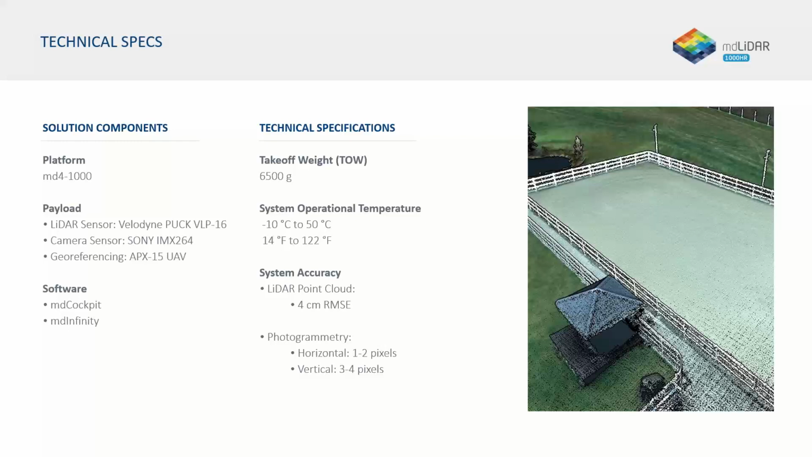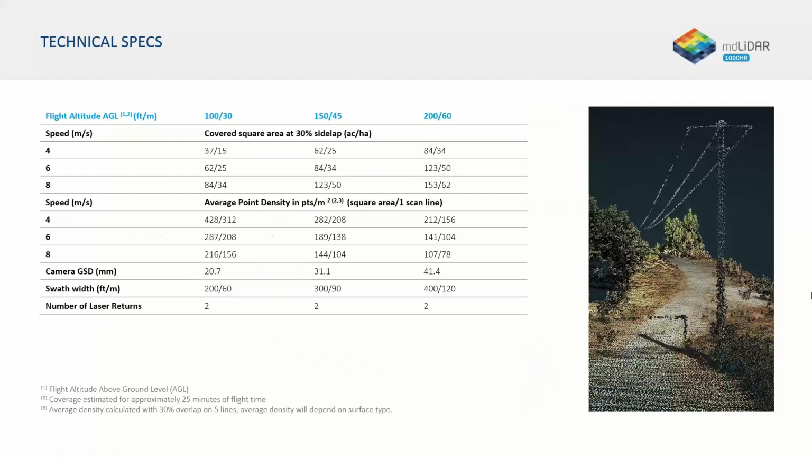It has a 4-centimeter RMSE as well, in X, Y, and Z, and can produce a little bit of everything. But in many cases, people are using this for terrain mapping type missions. The cool thing about these tables that you see here is that they're all integrated into mdCockpit. So with LiDAR,